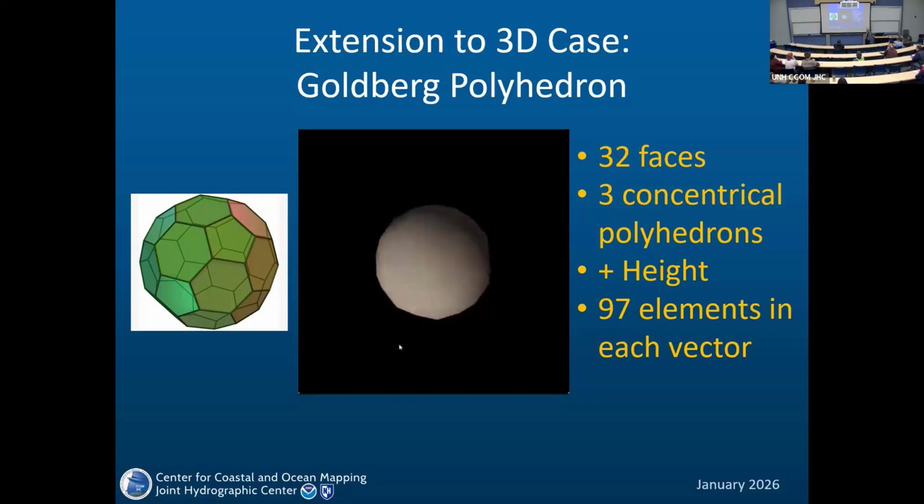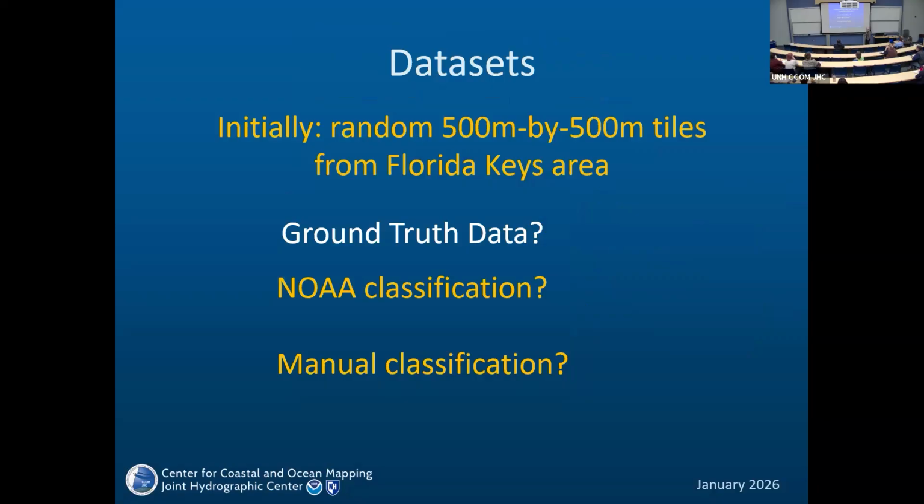So this is how this polyhedron looks in rotation. As data sets, at first we chose just a few random tiles from the Florida Keys area, and of course to train the model we needed ground truth data. From the very beginning we decided that we were not going to use the NOAA classification because we wanted something independent, and then we needed manual classification, of course.